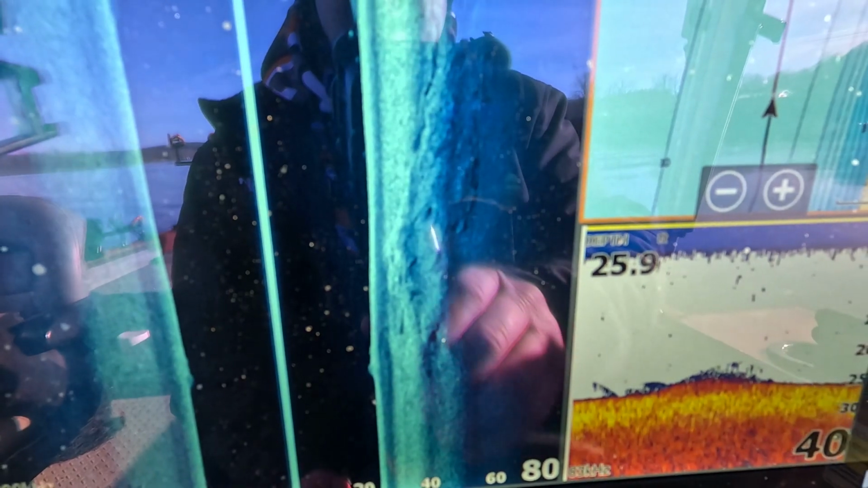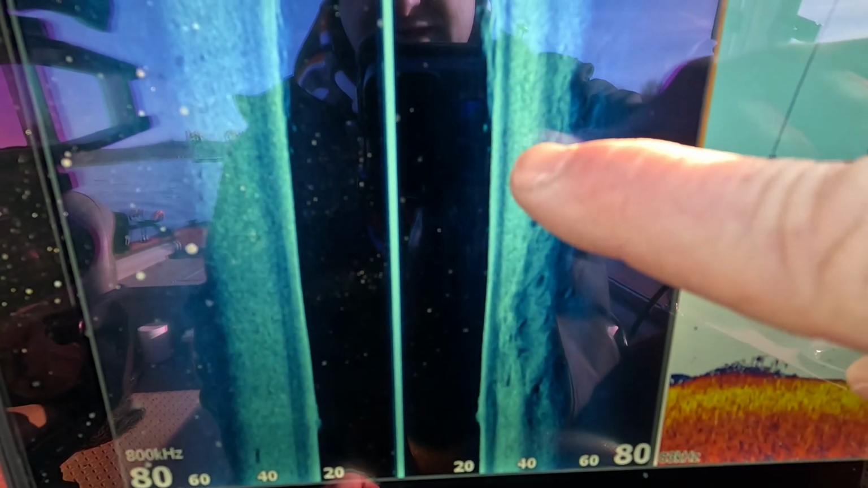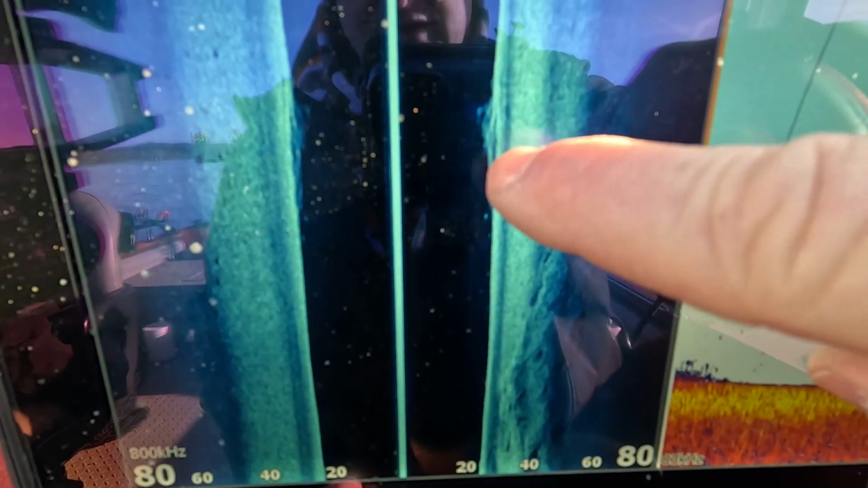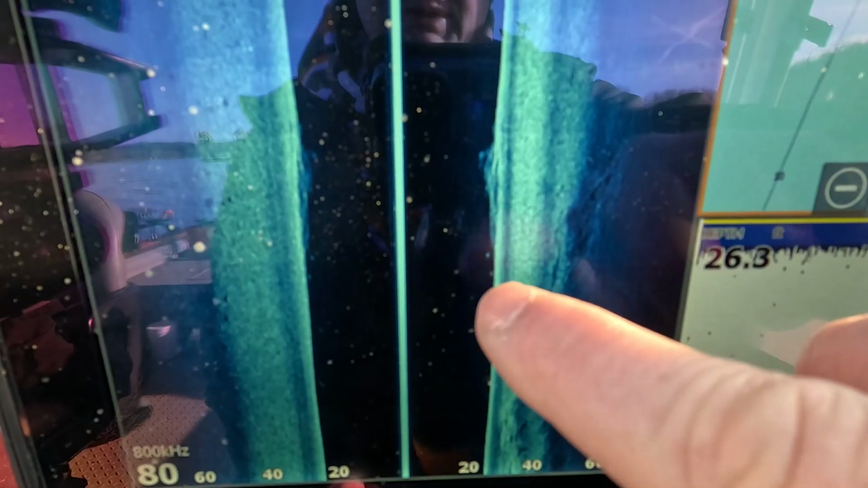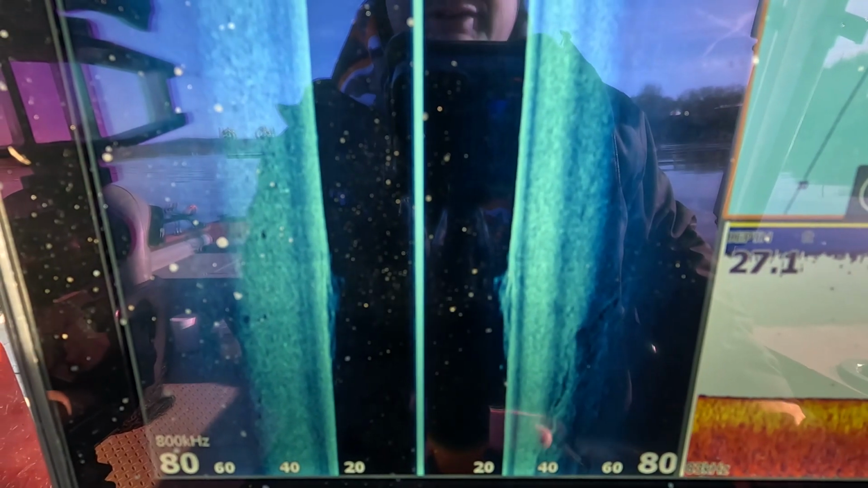Now right here you can see we got a little bit of a brush pile. We got a small fish behind it. And then here on the side imaging you can see the same thing. We got a small fish right there, and then we have that little brush pile. Now that's not a real big fish, but it is a good show of what it looks like on side imaging and 2D.